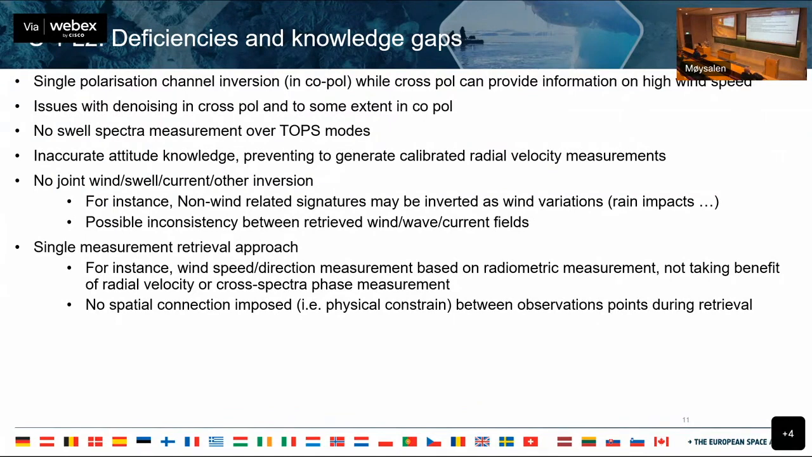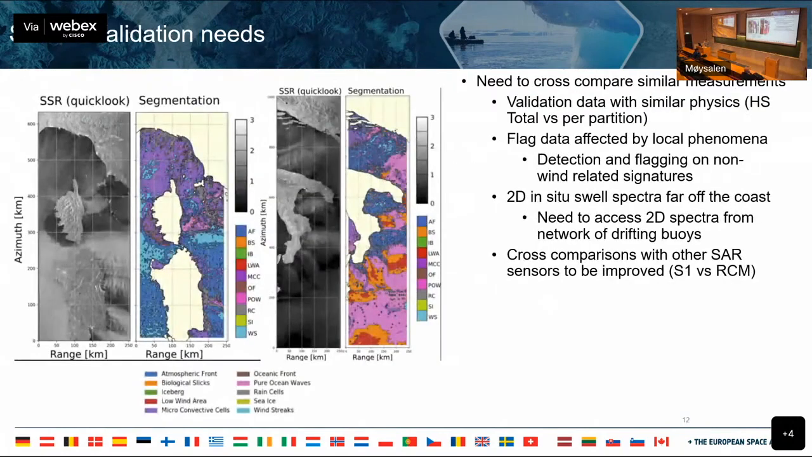And then also, typically what we're doing now is single measurement retrieval, right? You use one image and you calculate your parameters from that image, but we can do better. And I think using multiple images in close proximity, you can actually help the algorithm improve. So that's another promising technique. So this next slide shows a classification using the IW mode here in the Mediterranean.